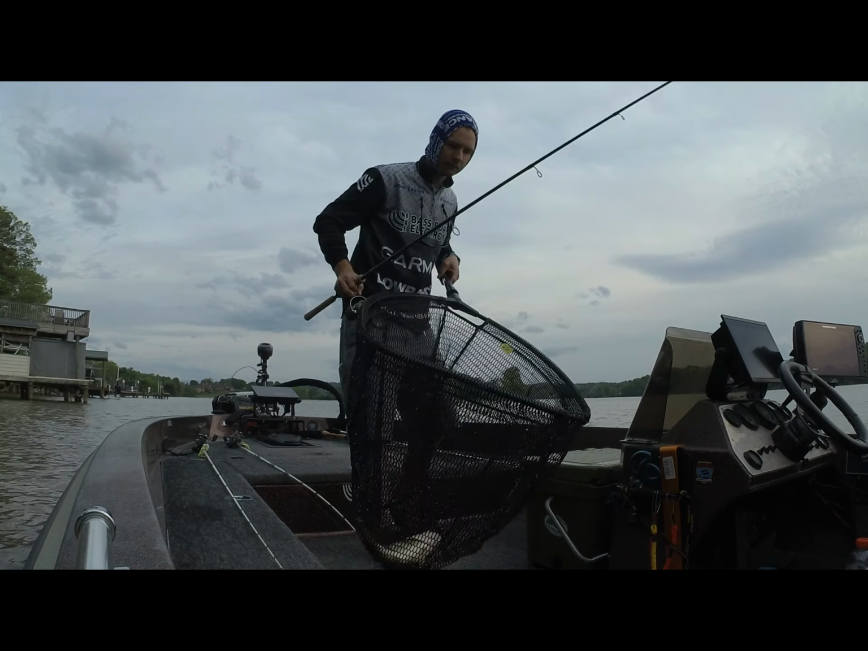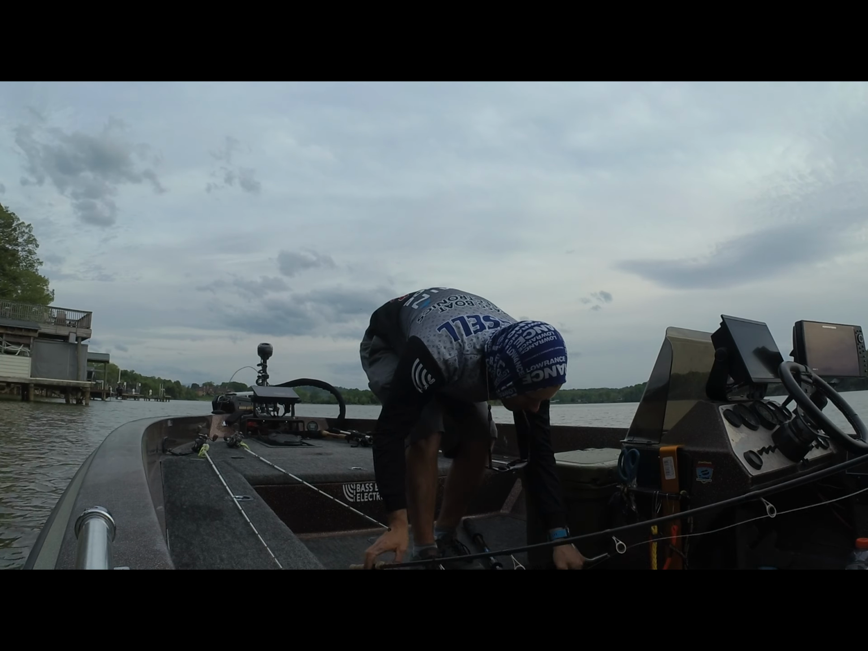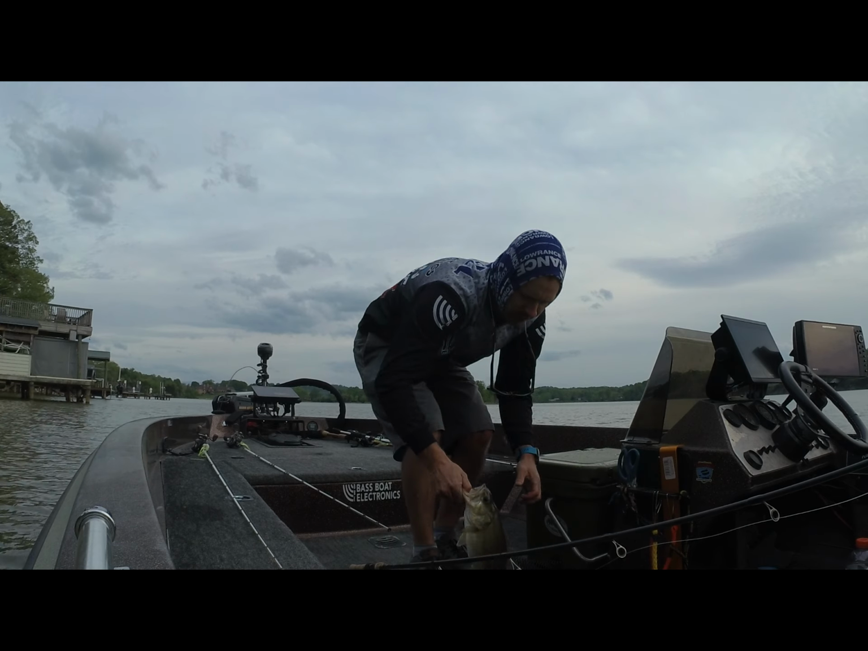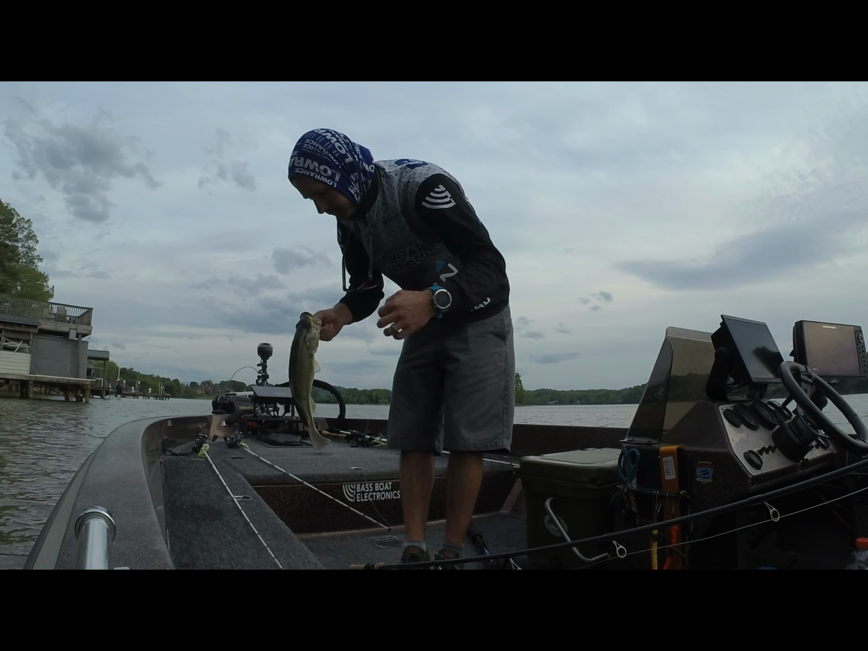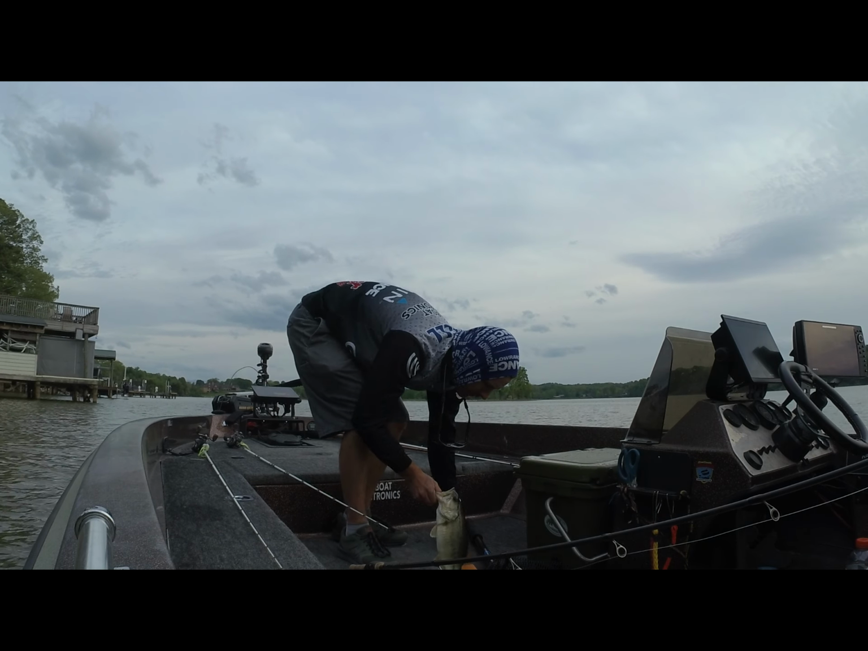And this fish, I mean, there's nothing really special about what I was doing here and how I caught this fish. It's just a basic Neko rig, going around docks and flipping the pylons, pretty much what you normally would see out on the water.